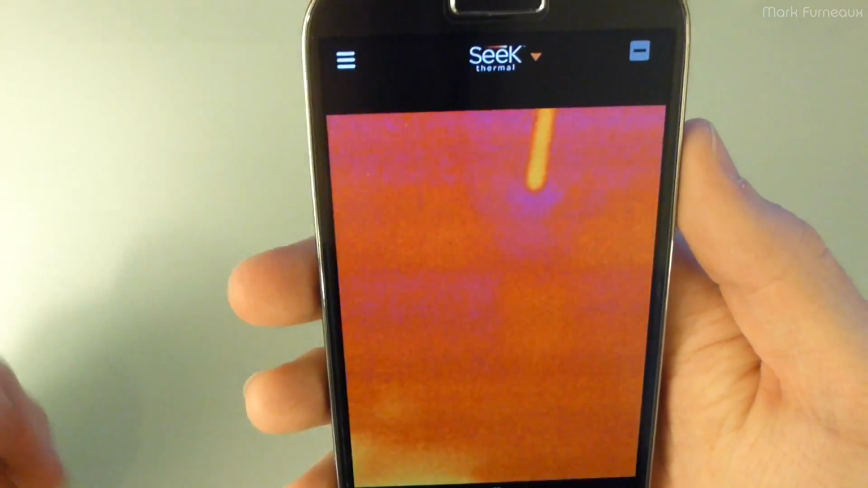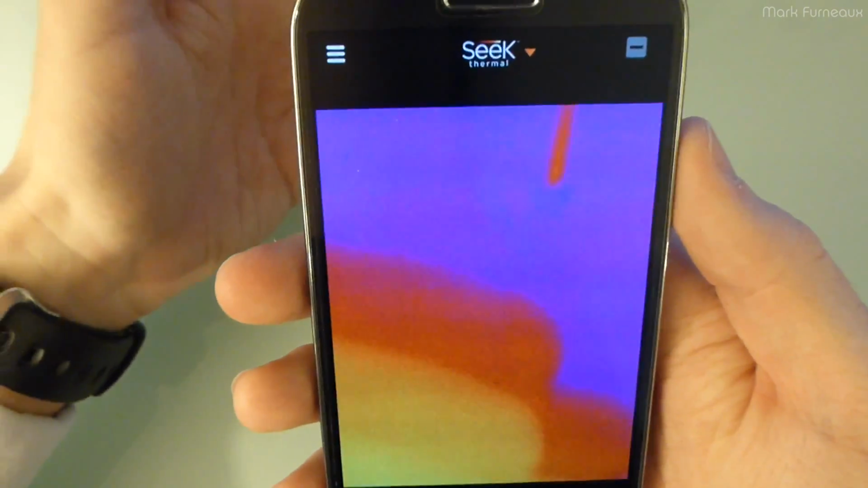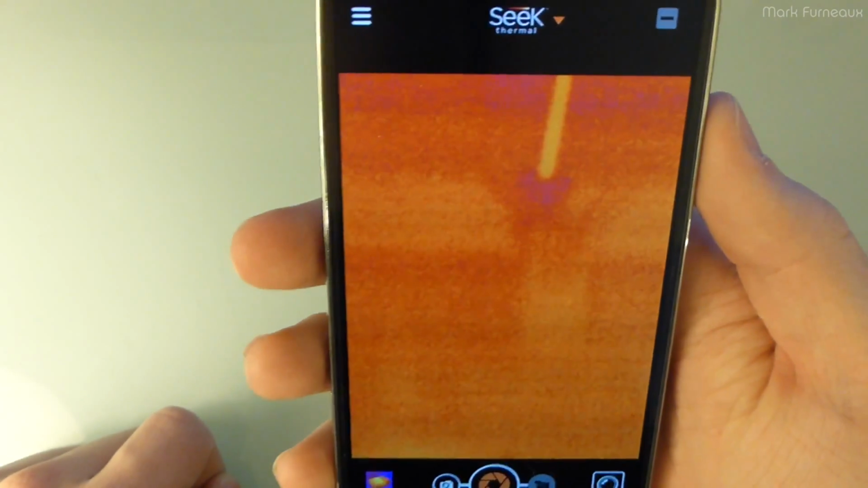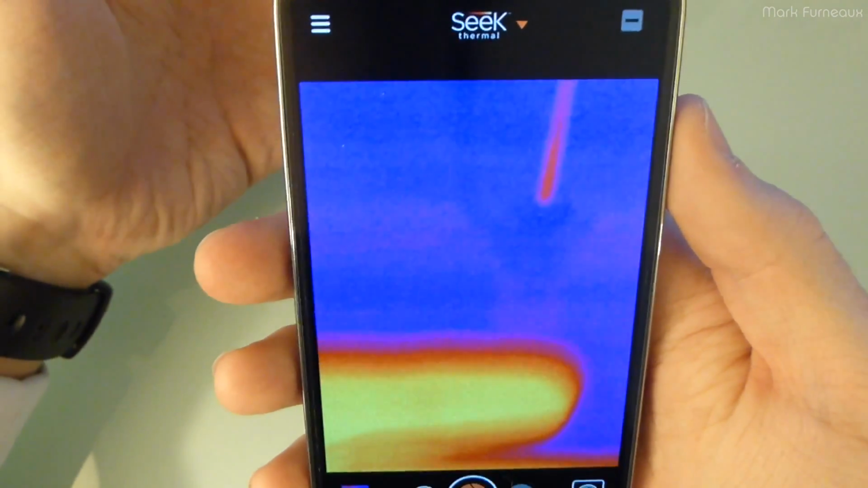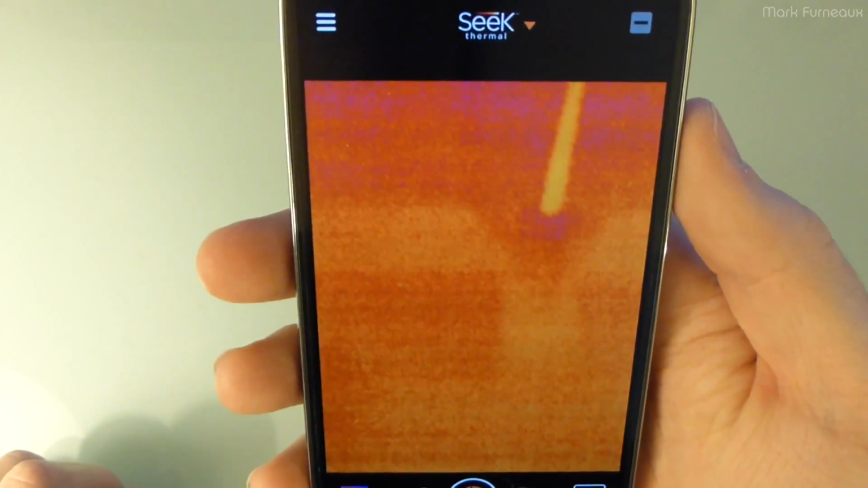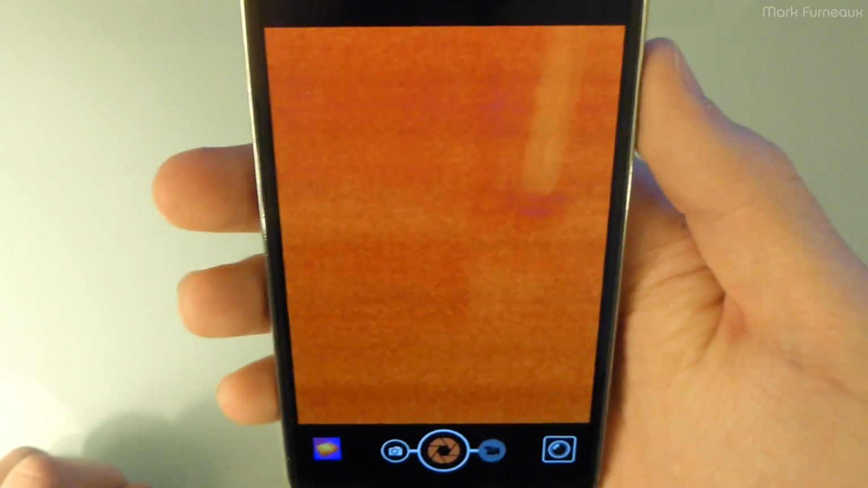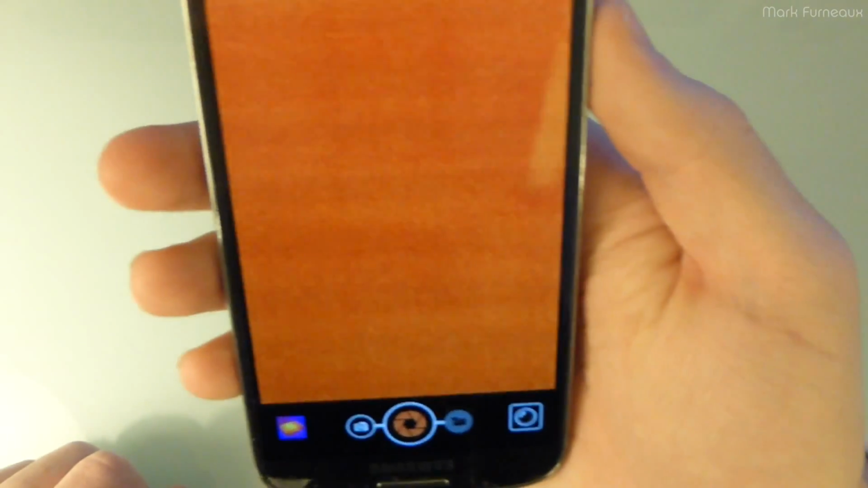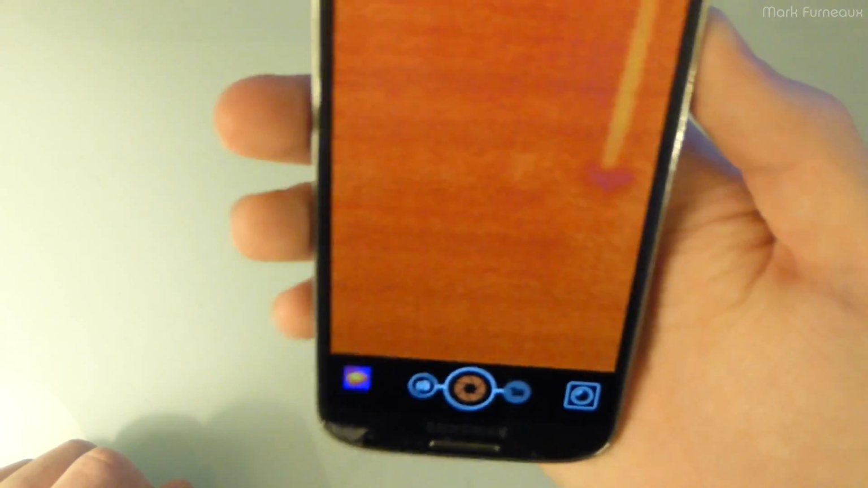But you can see here the kind of lag that I'm talking about when it changes a lot and has to do a new gradient. You can see how laggy it can get. So it seems that how many pixels change on the screen at a time, in a drastic way, affects the amount of processing power that this thing requires. You can see I can get a lot more responsiveness out of it. There's just a metal pole here for my other tripod that you can see. So you get a lot more responsiveness when the scene doesn't have as much of a thermal gradient.